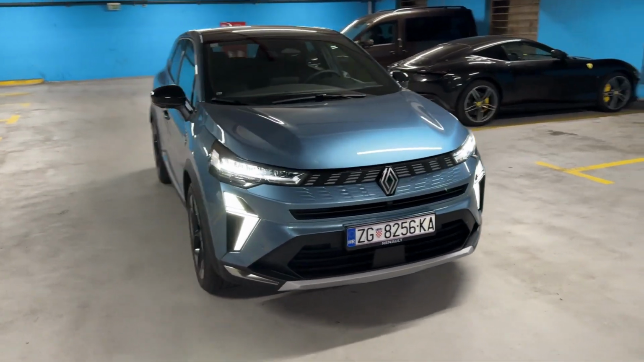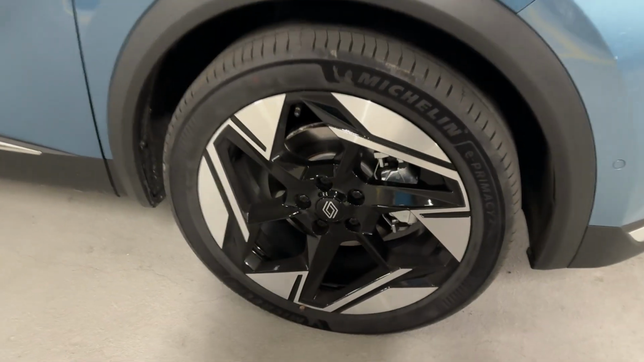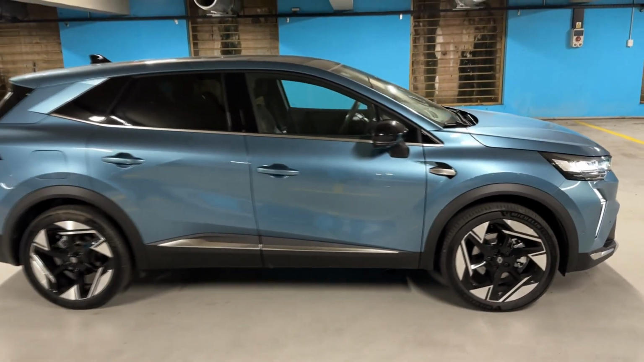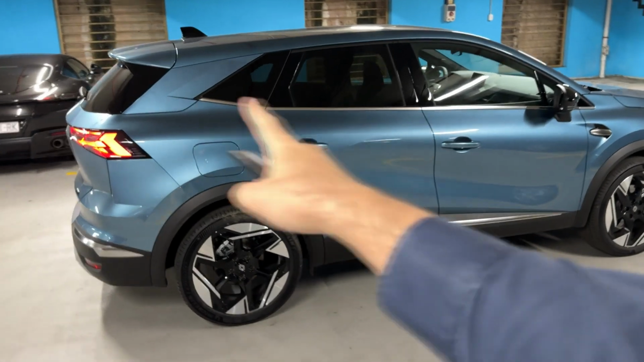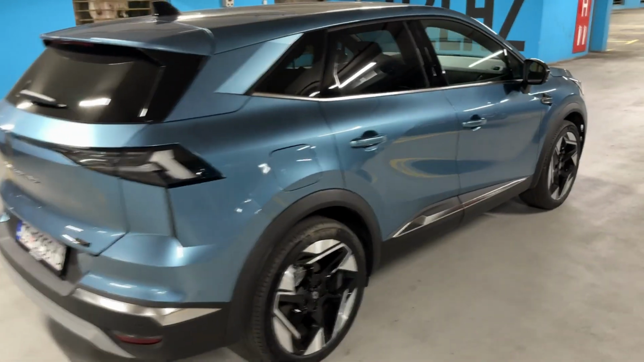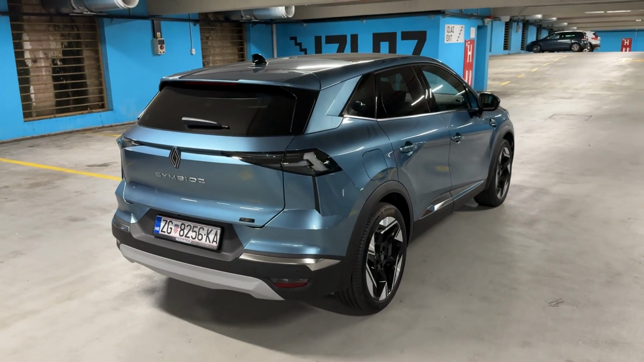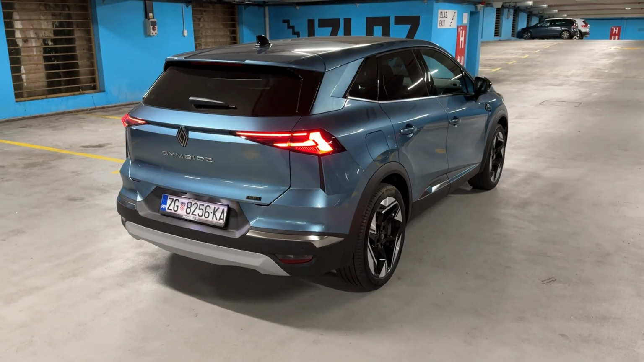And now let me show you the wheels. So the 19-inch wheels. Gorgeous design, and I love the diamond cut finish. This is the side profile, and we now move on to the rear. Look at the pronounced rear overhang, and you will see that the car has got loads of room in the trunk. We can open the tailgate, but first let me just lock it here.